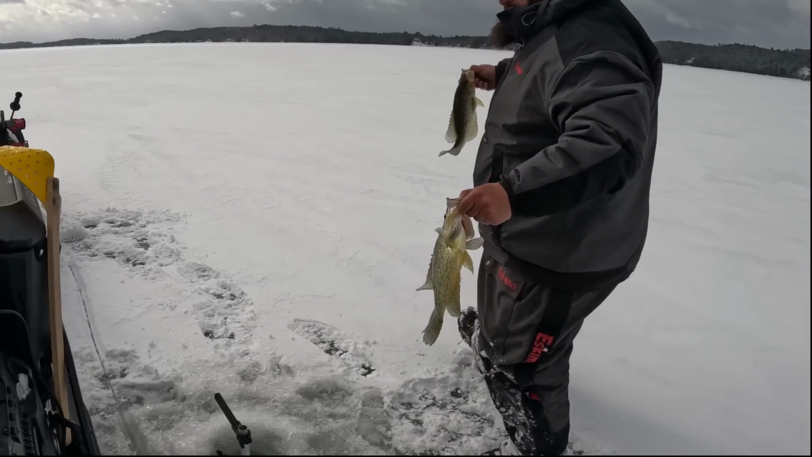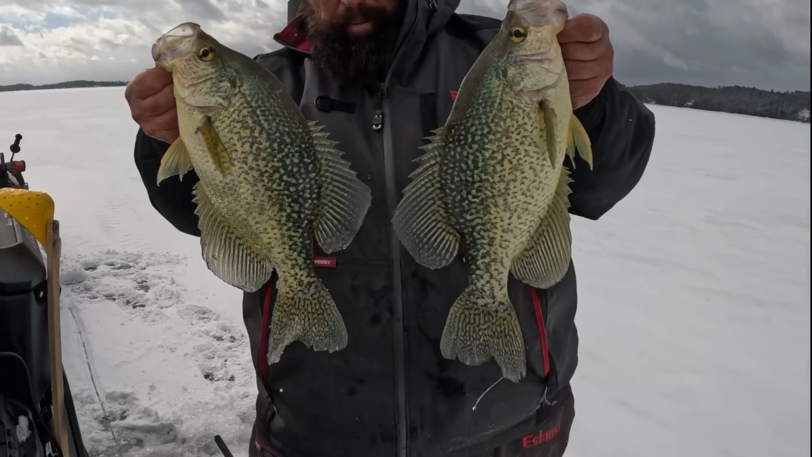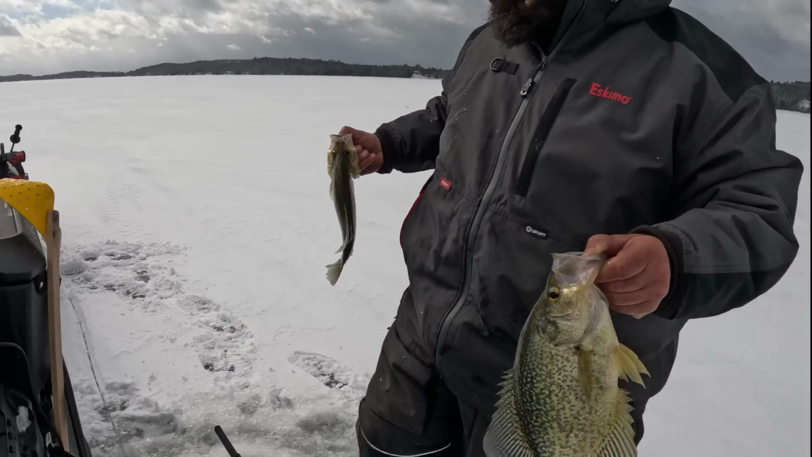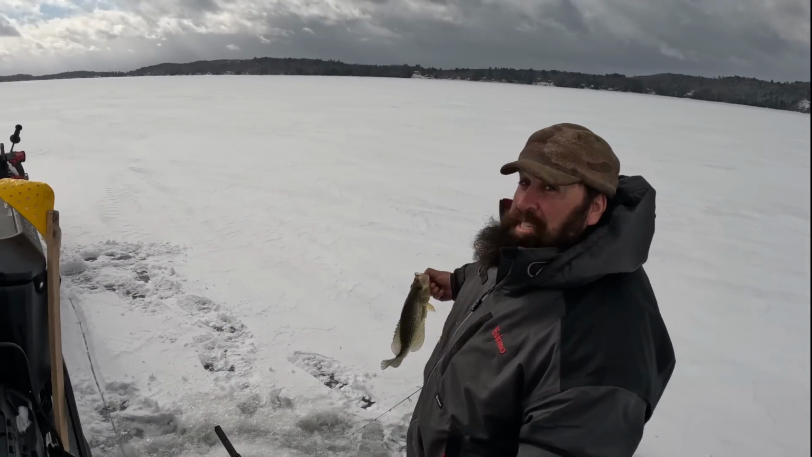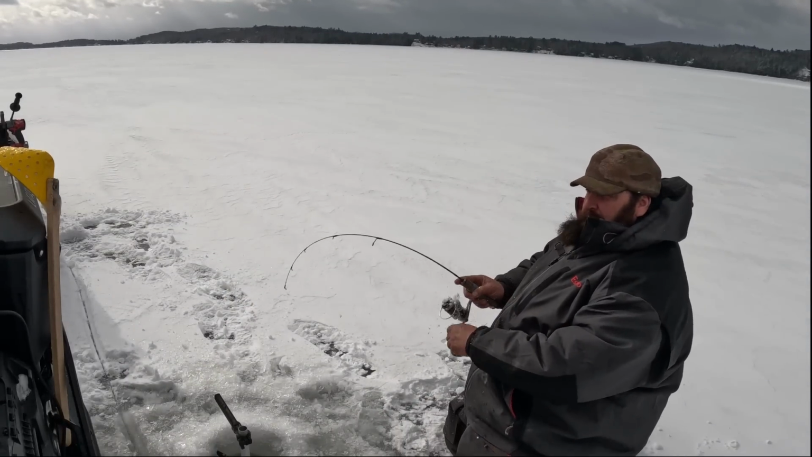Oh, I got one on the jig pole. I got one on my foot. All right, couple of stud black crappie right there, guys. And I got one on right now. I set the hook with my foot. Let's get this guy up.